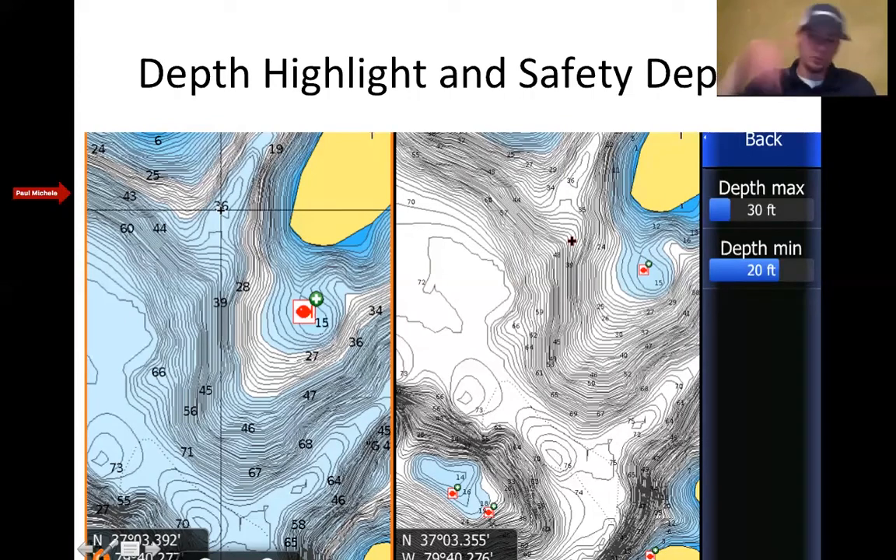That's what I would do if I'm really trying to fine tune a pattern, and all the units actually have this. This is something you can do on all the generations. It's chart plus chart. With touchscreens now, you can do chart plus sonar, push buttons. This is a very helpful tool to use, is chart plus chart.